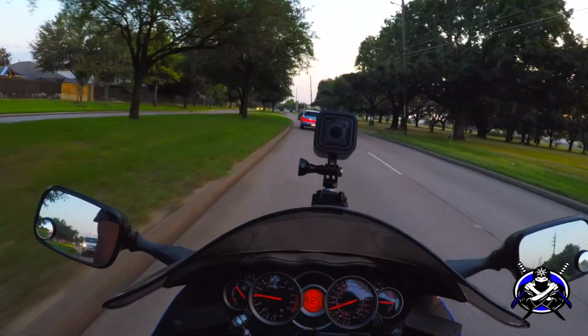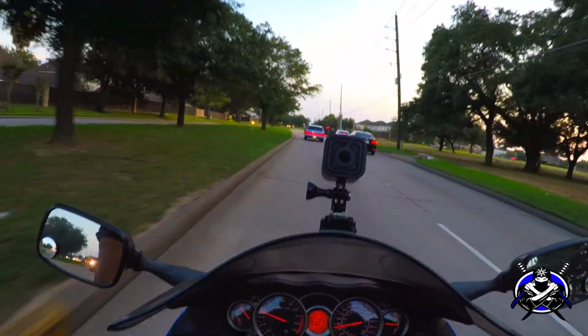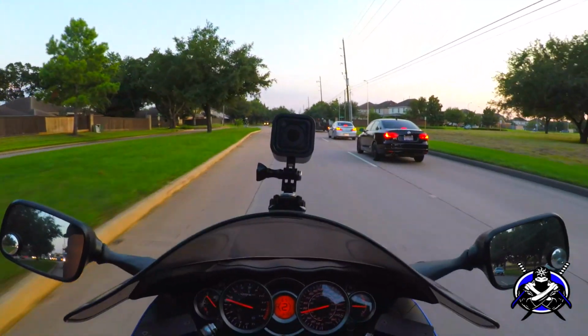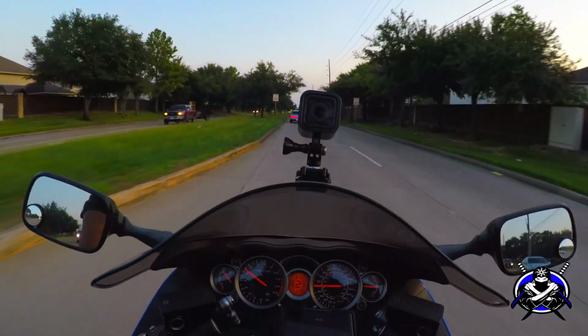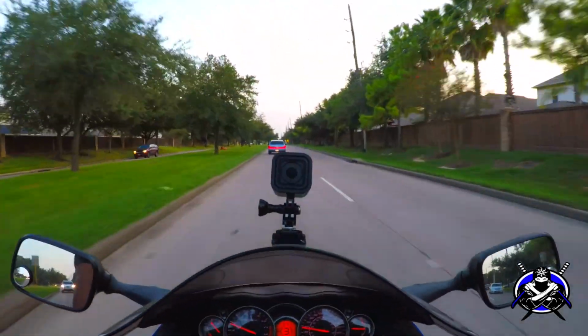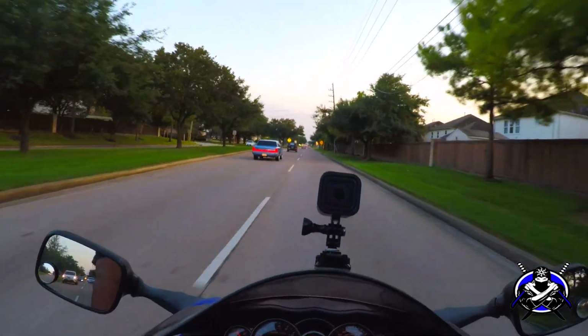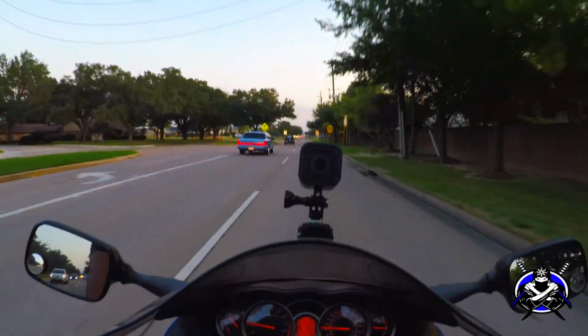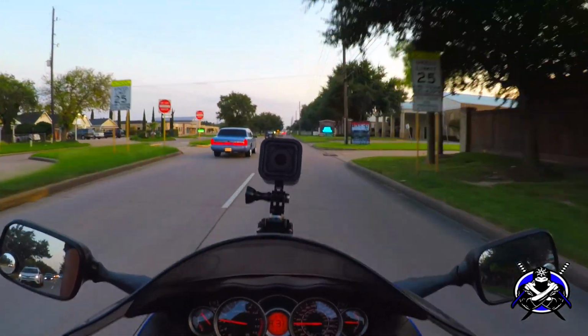I can add little things to the water like lemon, or different things you can do to flavor the water so that it's not so boring. So hopefully, in about a week or two, I'll start to see some results.